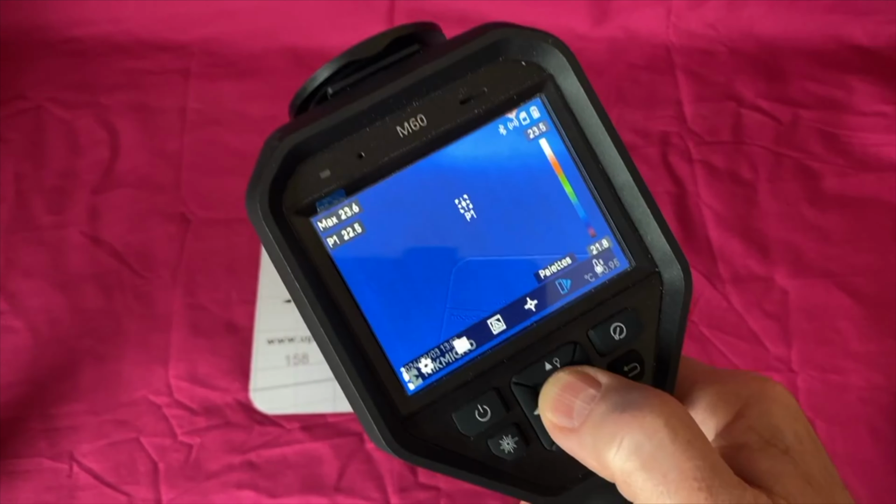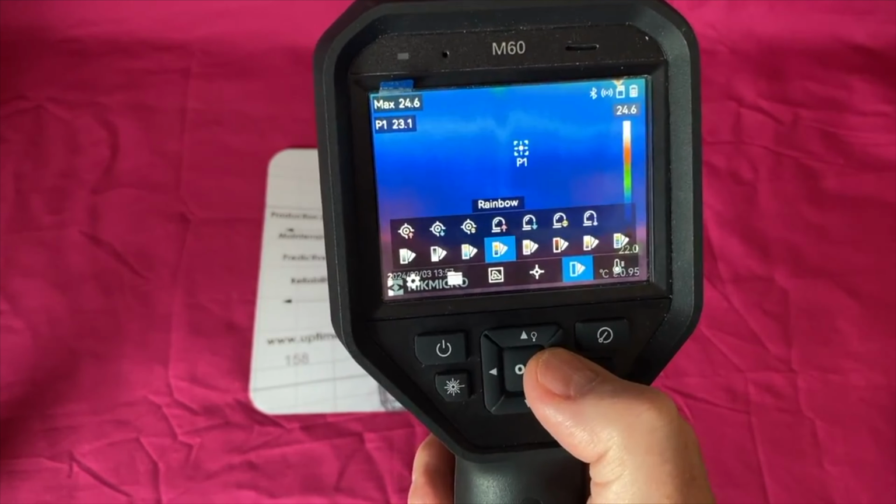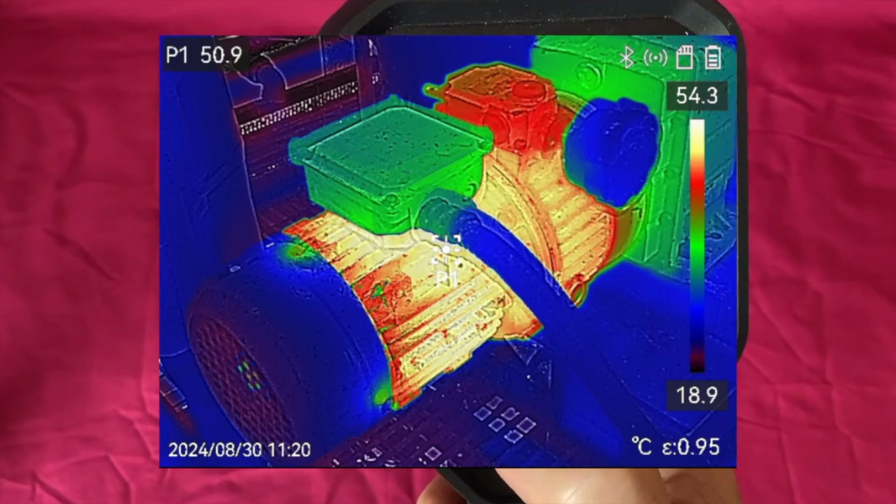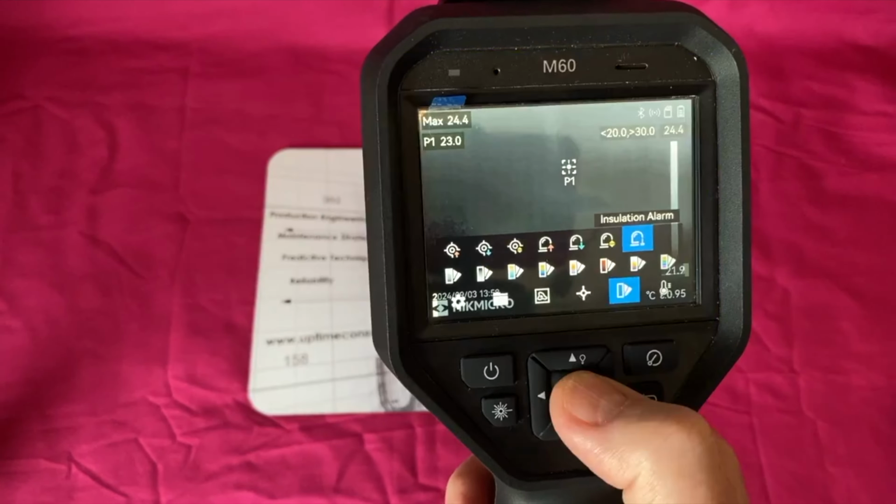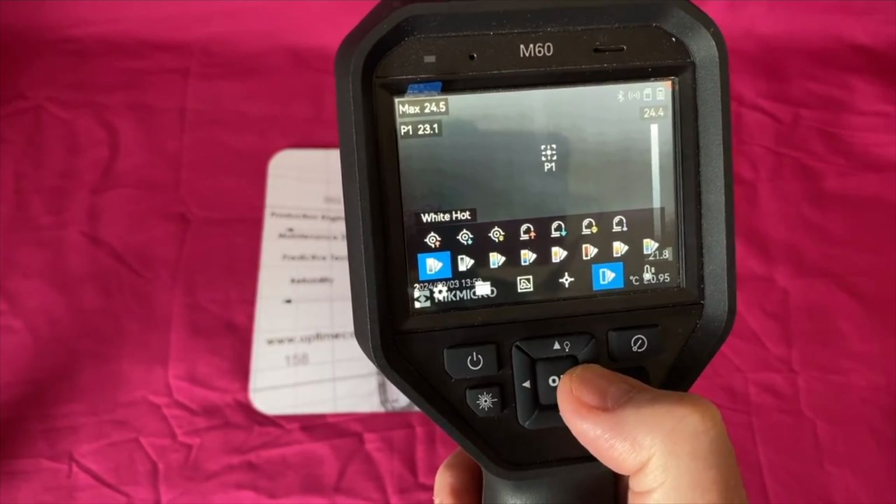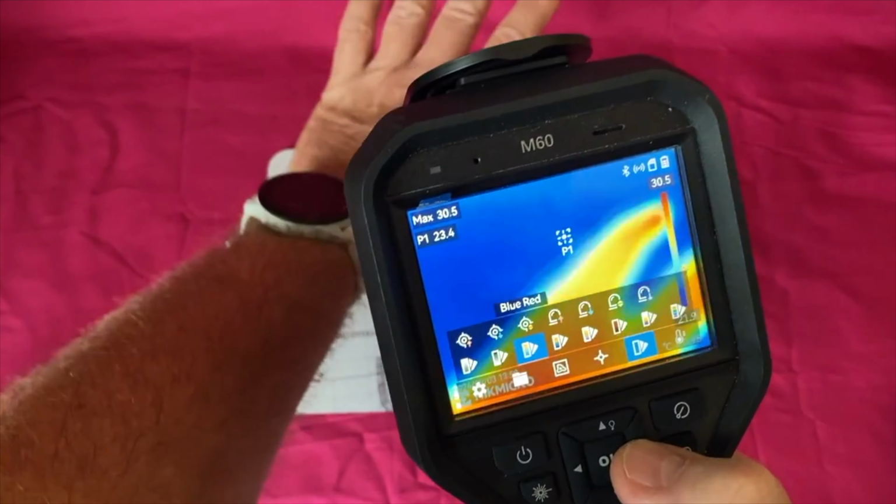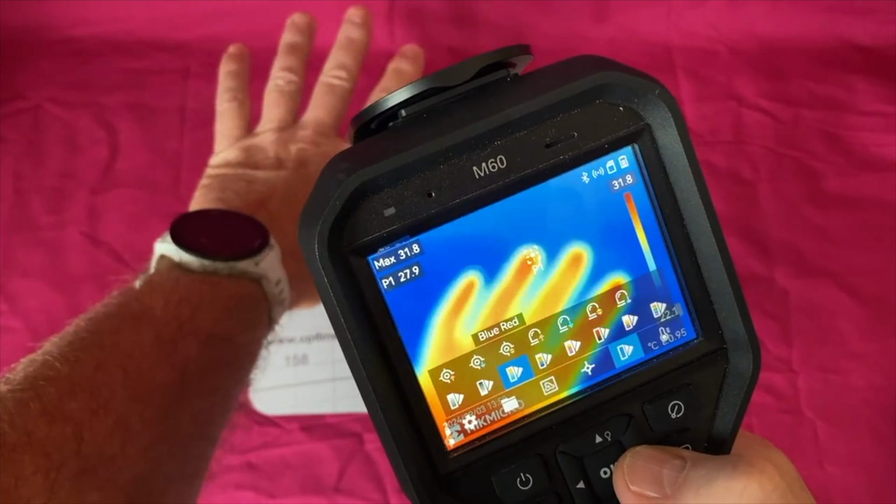The next one along is palettes. So palettes is where we can get all fancy with our visual displays. I use Iron Bow and Rainbow because I'm old school. I prefer the look of Iron Bow and Rainbow, but we can have white hot or black hot or blue red, which is a bit funky. Let's put my hand in there. It's a bit strange. We're a bit out of focus there.